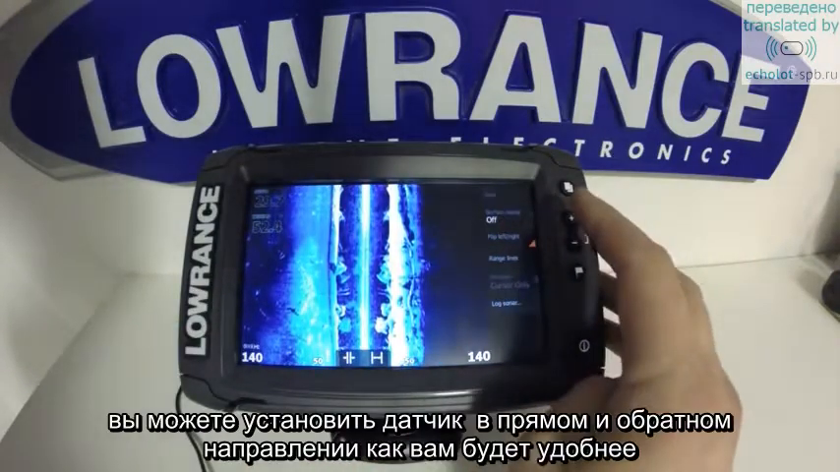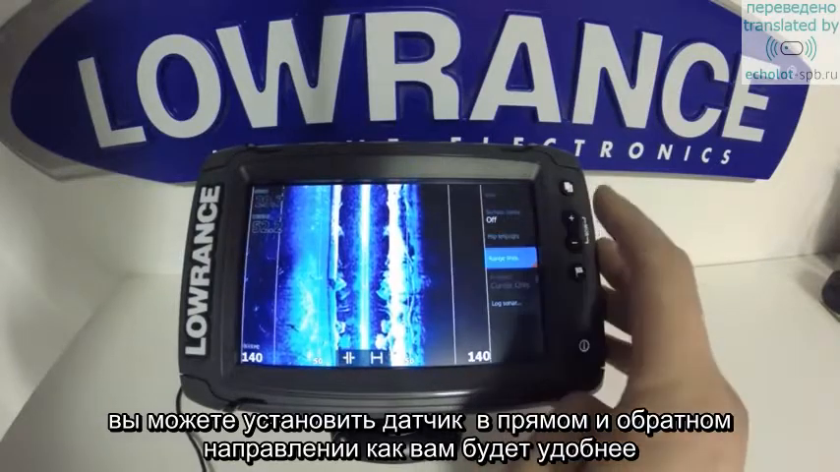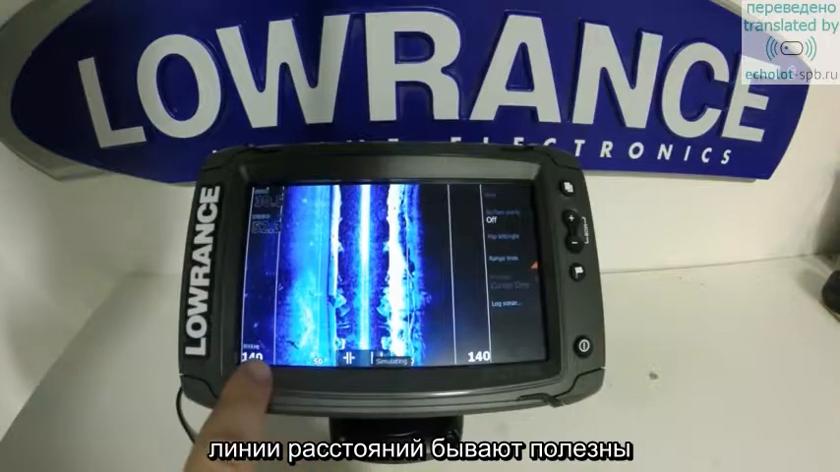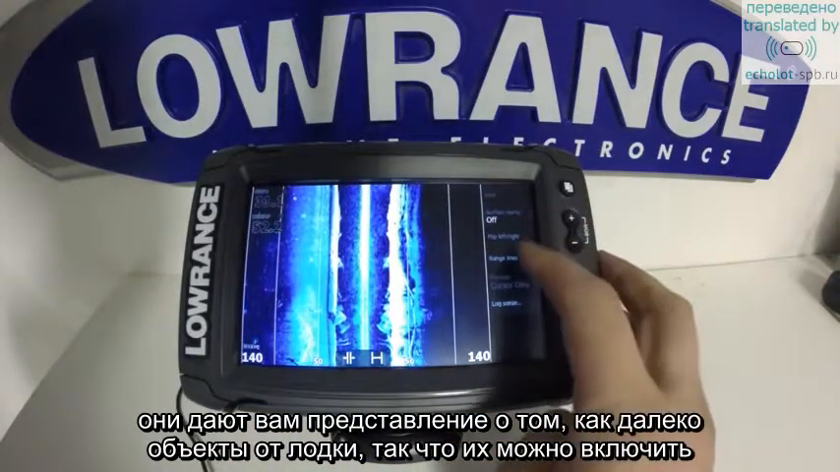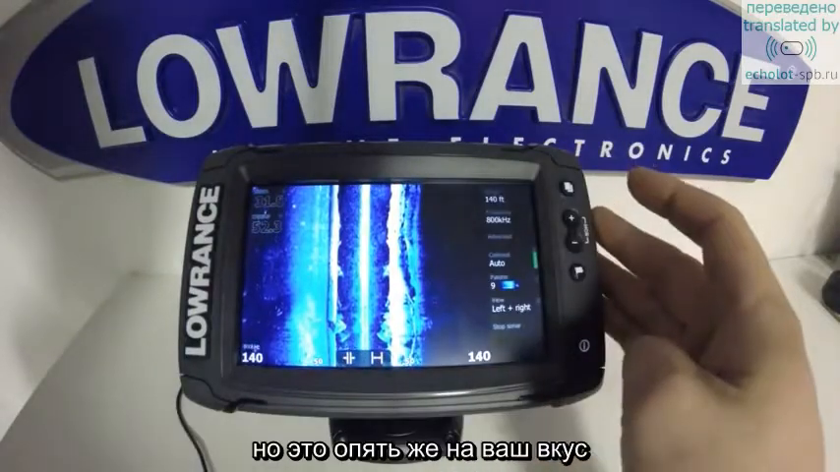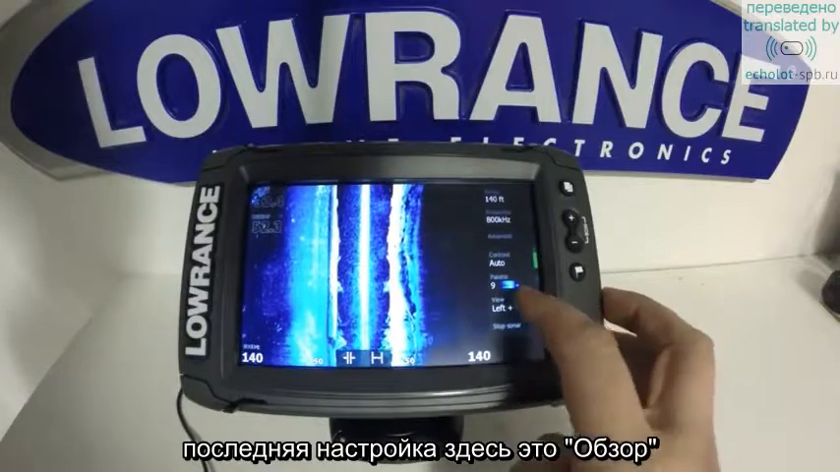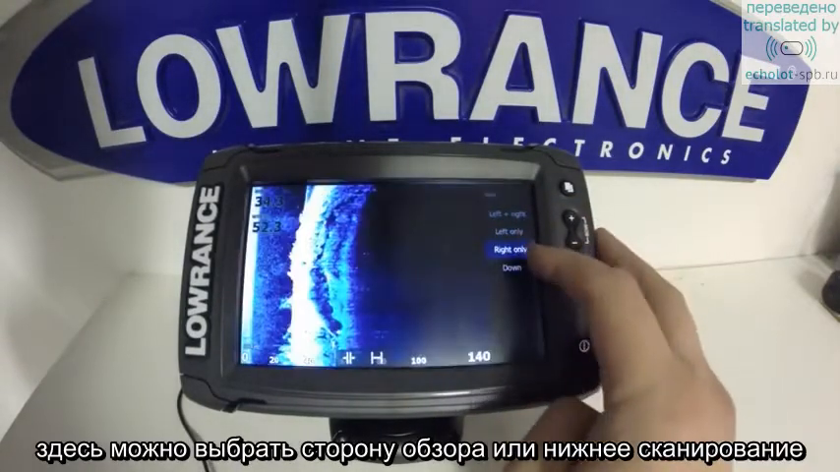You can orient the transducer to face front or back depending on your installation. Range lines sometimes can be useful just to give you an idea how far an object is to the side of your boat, so that's something you can turn on. Again, it's personal preference. We have the last option in here as view, and again, you can just select what view you want with this feature.